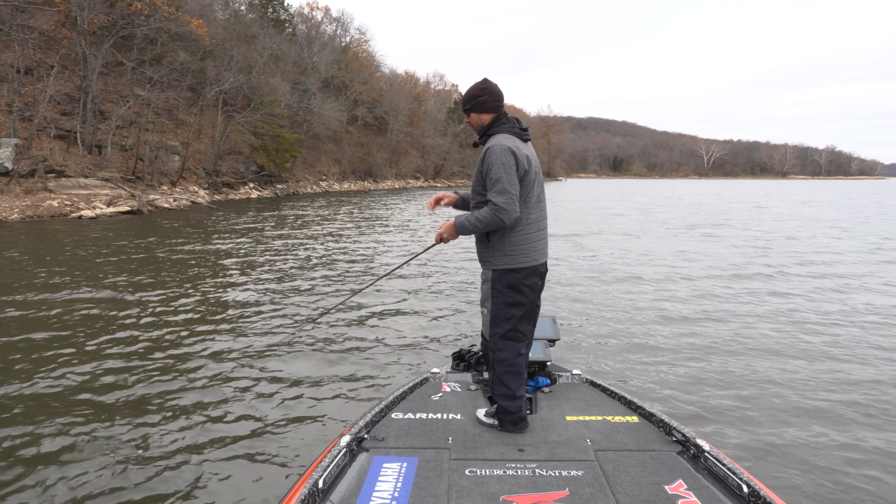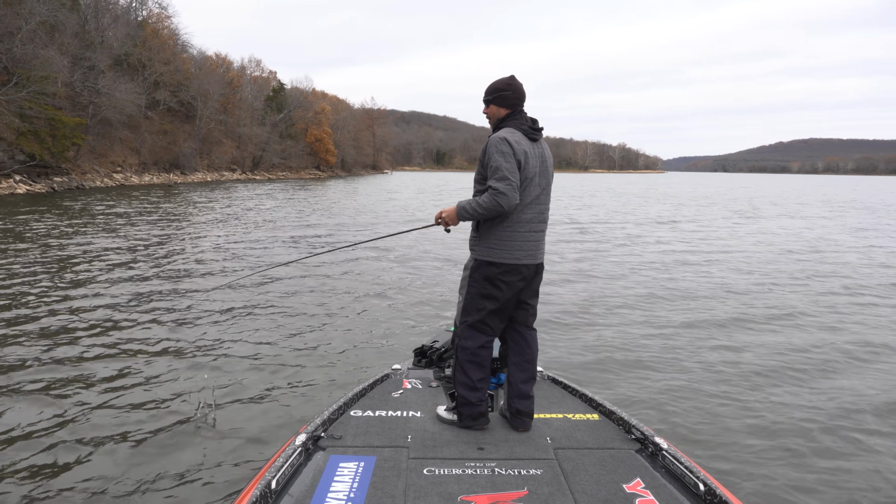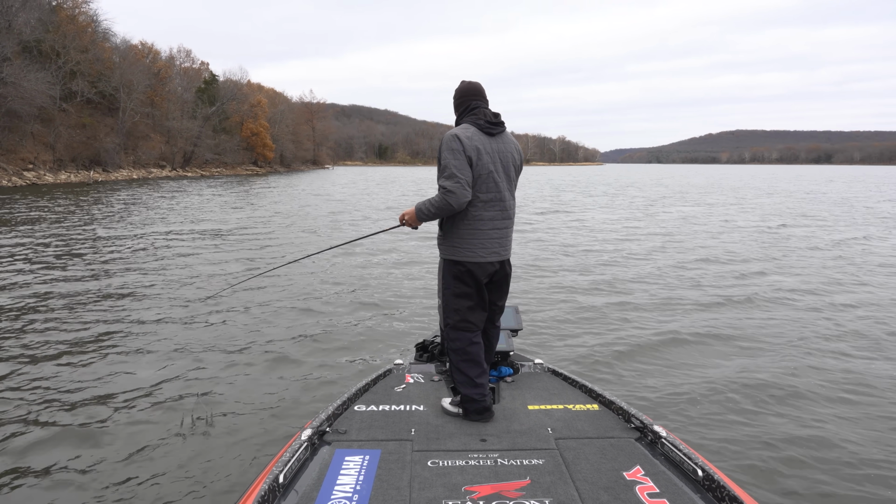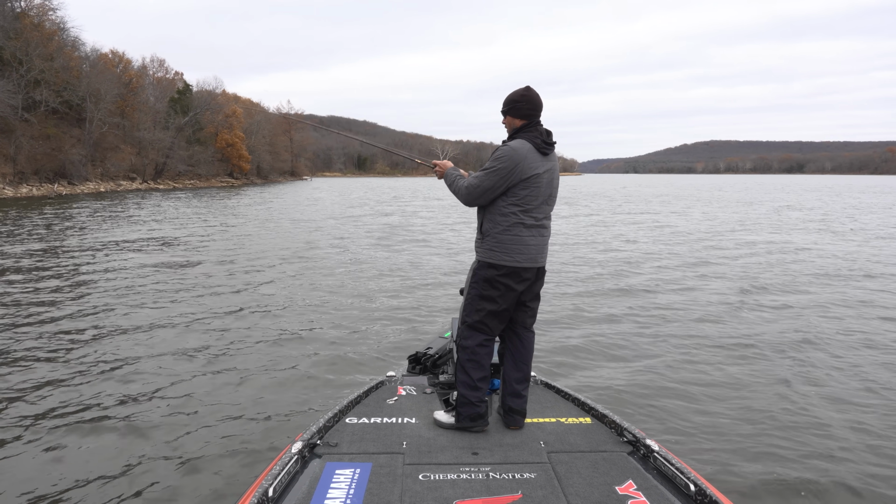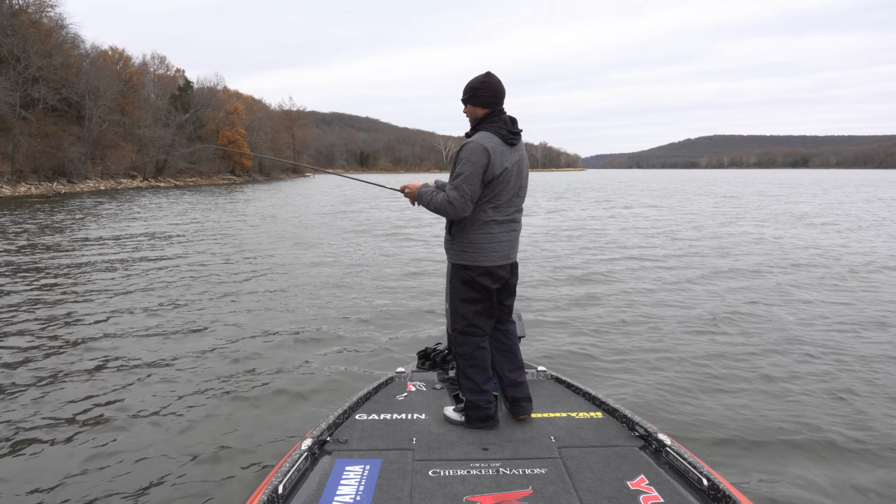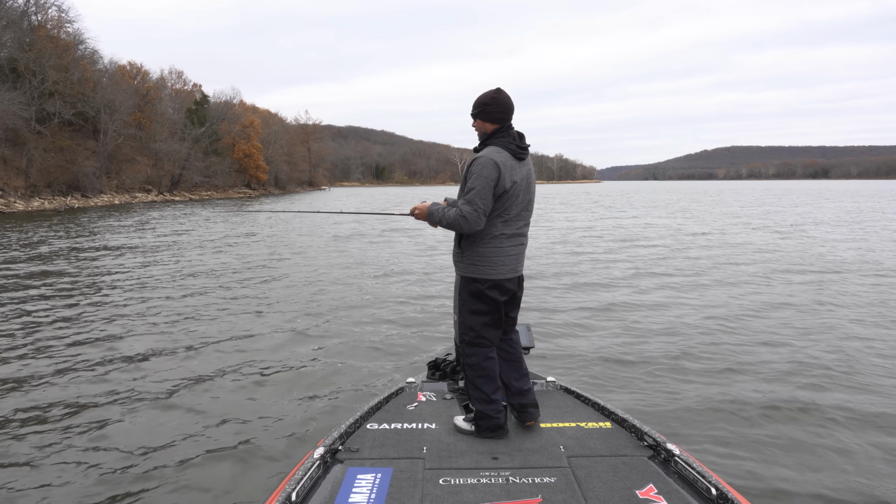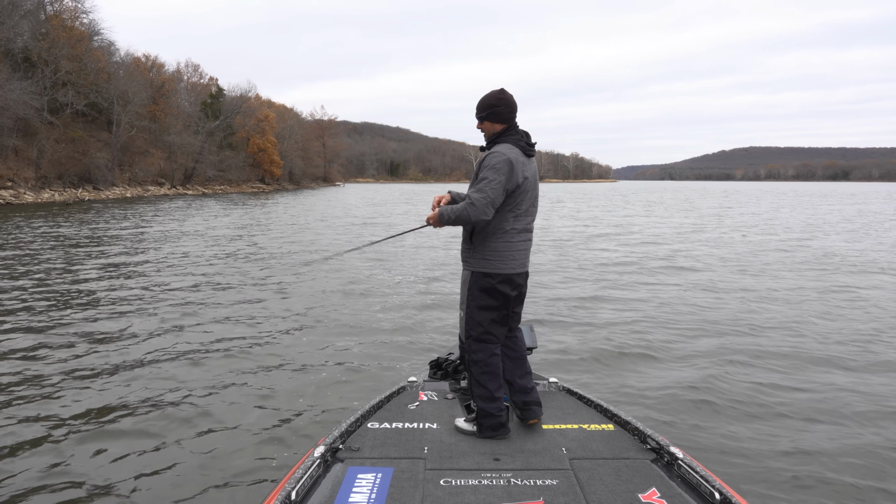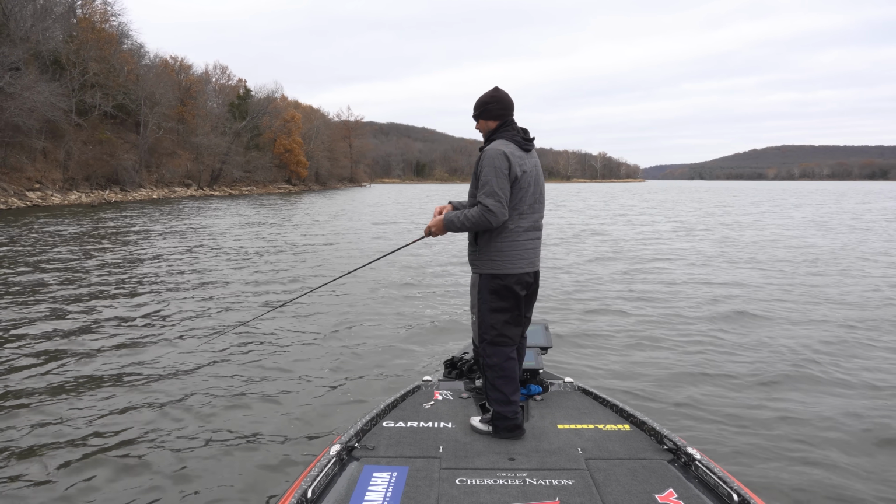They want to follow it for a ways before they get it, and that's why I have so much trouble catching them around the boat, is there's just not enough distance to be able to draw one out. So there's been a few that's kind of turned and got after it pretty good, but for the most part they just want to get behind it. And you know, I don't know if it's a little flutter like that with it that makes them bite, or if they finally just get tired of chasing it.